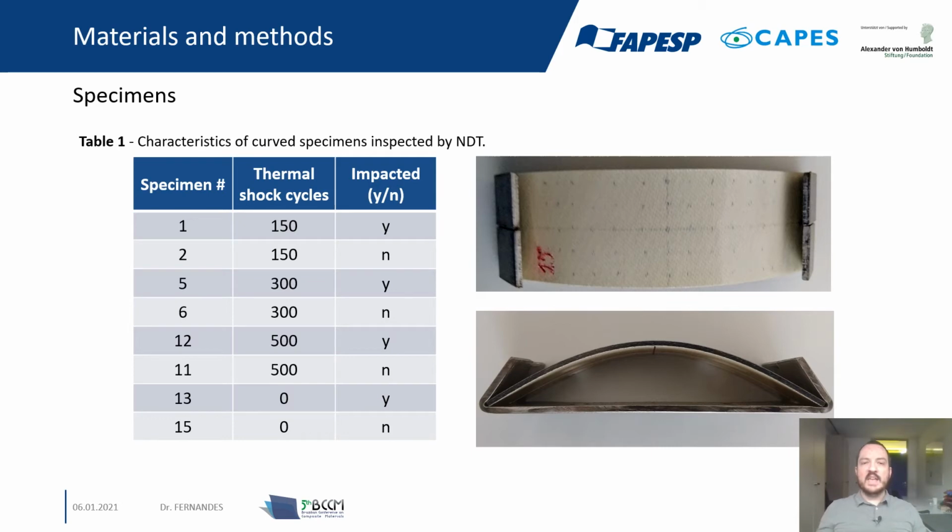So we had 80 samples for which we had 4 different thermal shock cycle conditions: 0, 150, 300, and 500. And here on the right we have an example of specimen number 15, which was not subject to thermal shock cycles nor impact.